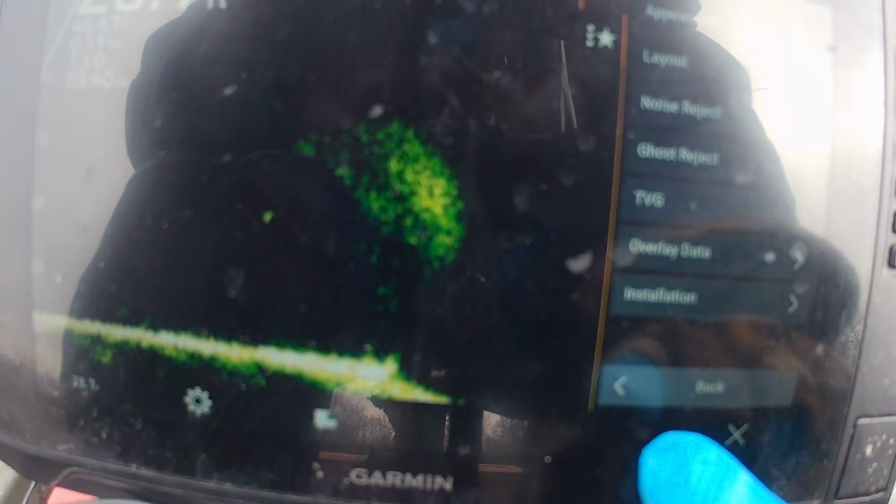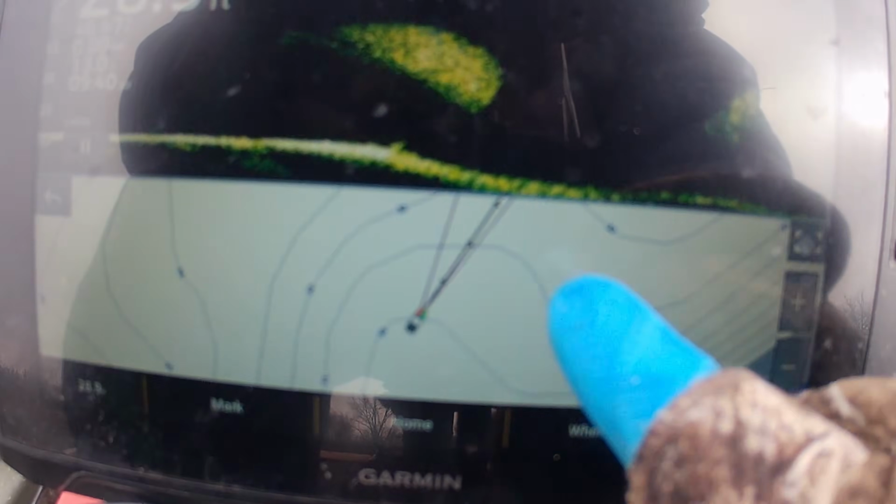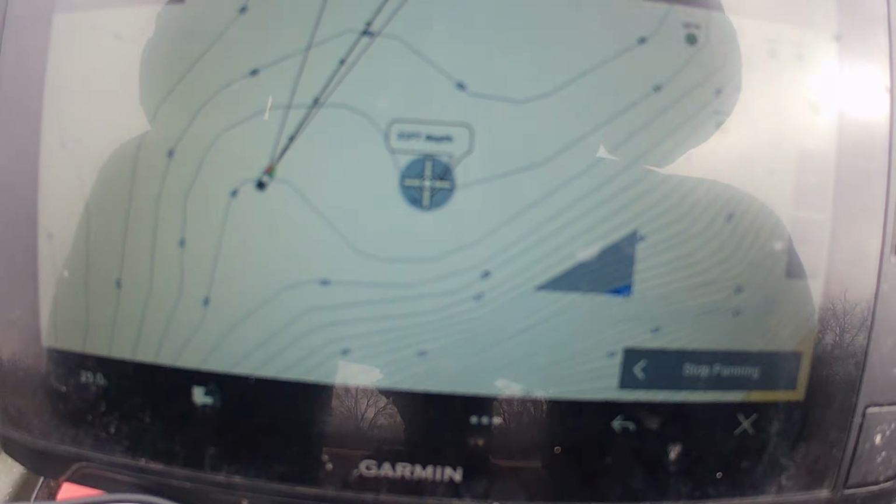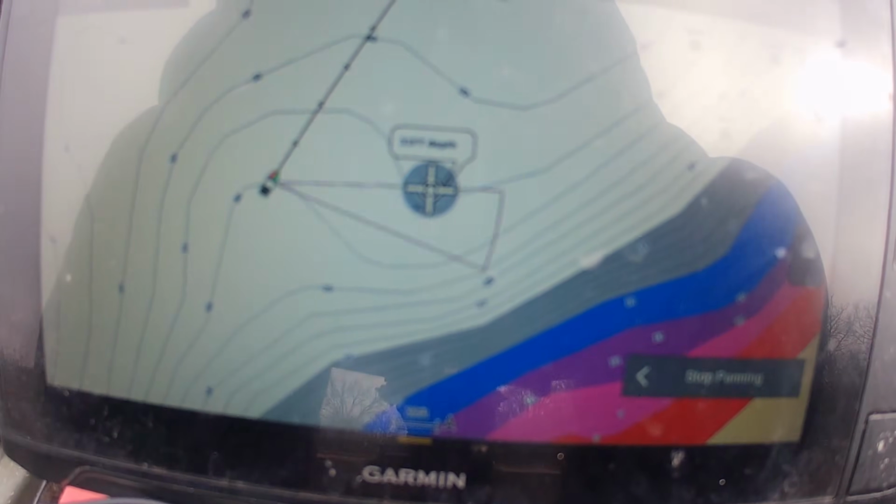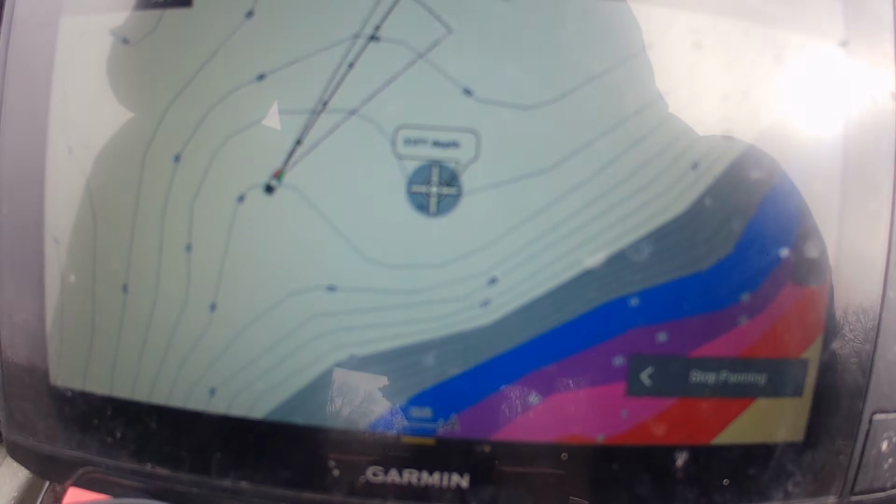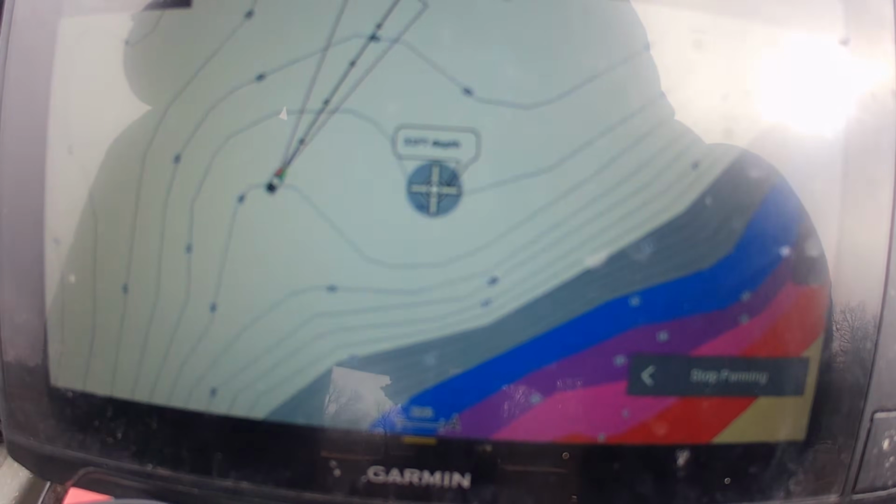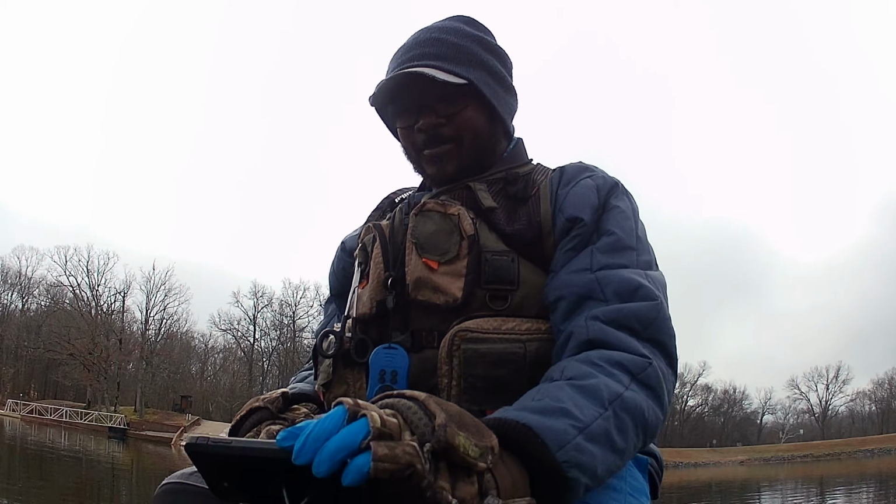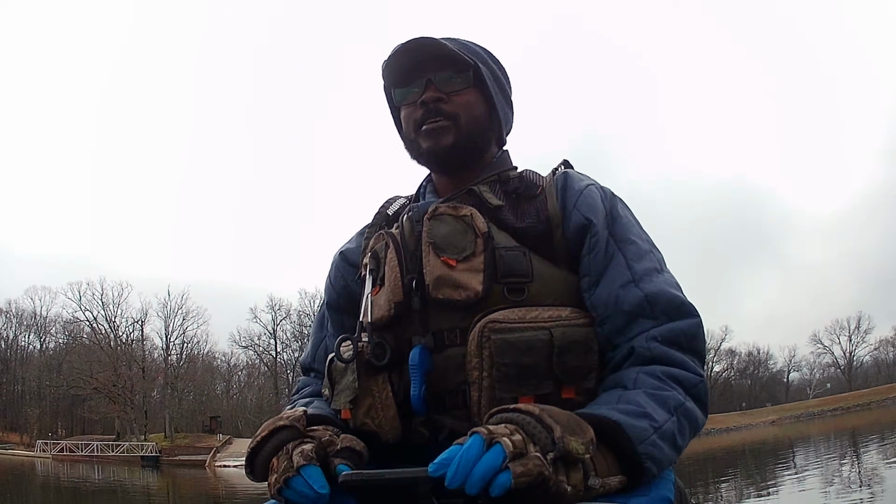Alright, now check this little jewel out here. Now, when you look at your charts, look at what I got now. Every time I turn my transducer, it follows the contours on the map. I get that little extra thing right there. That little extra tool helps you out. Alright, well, that's it right there.